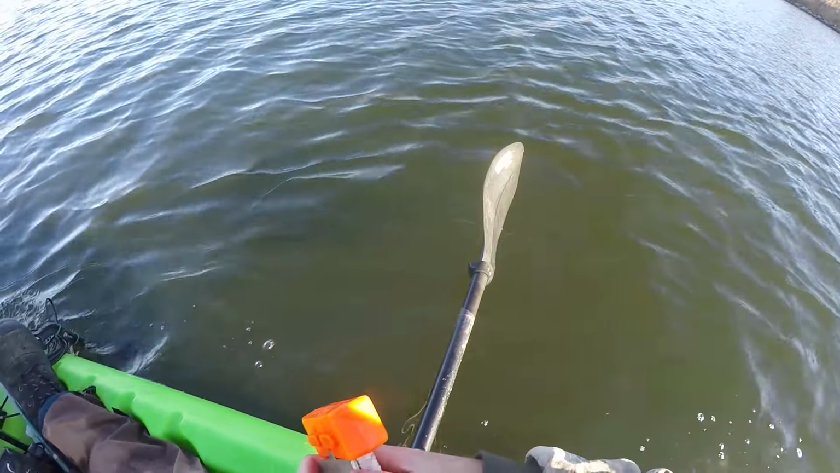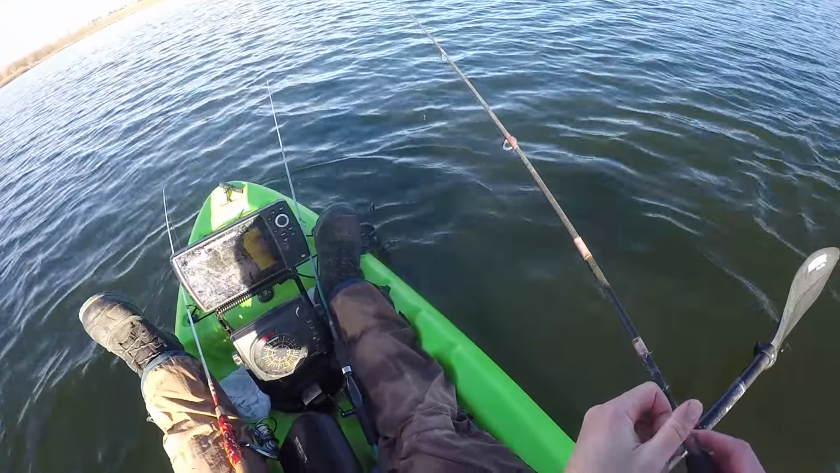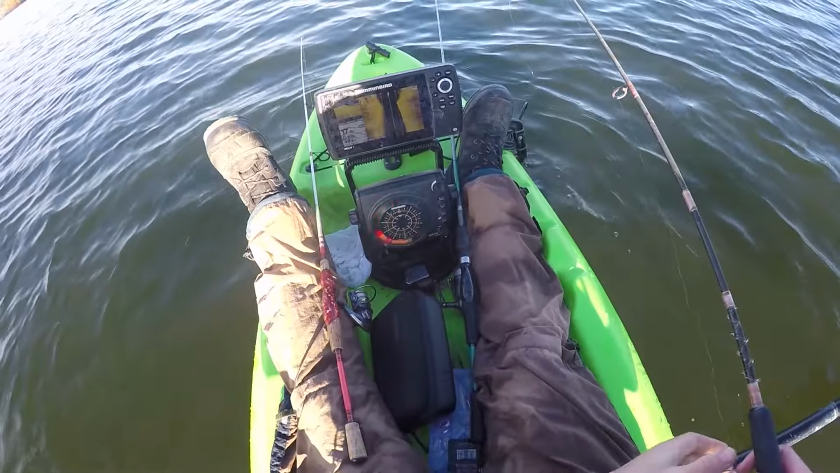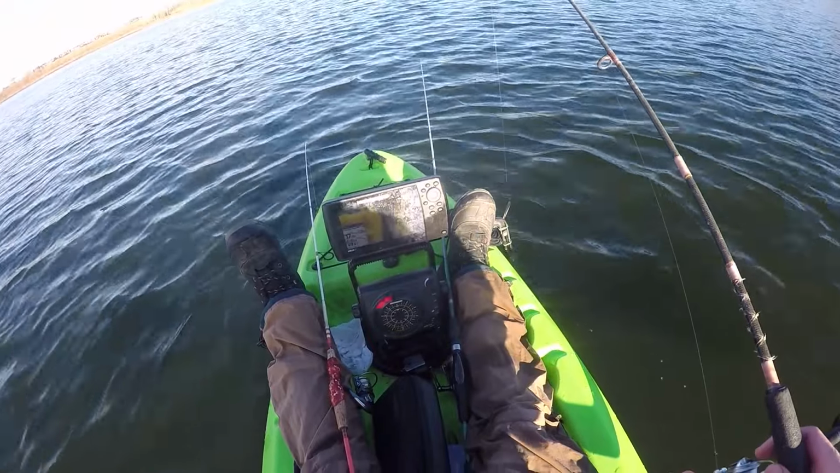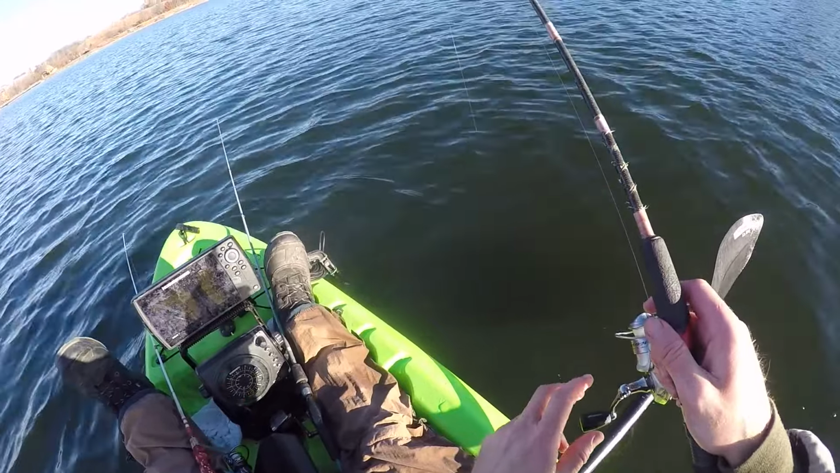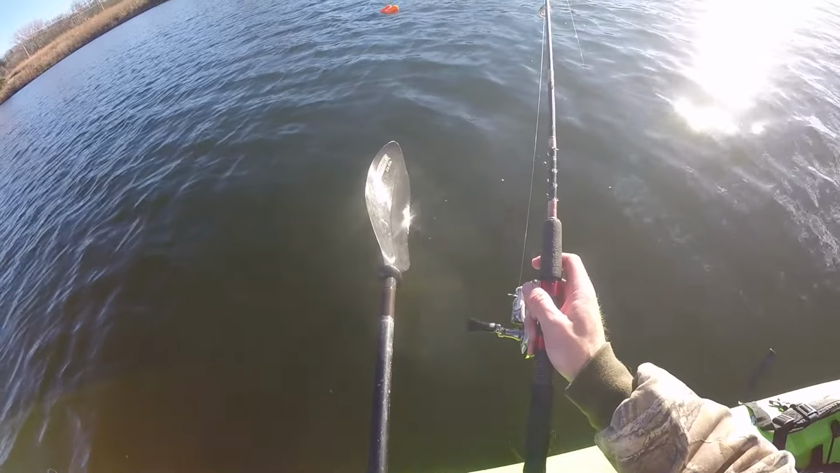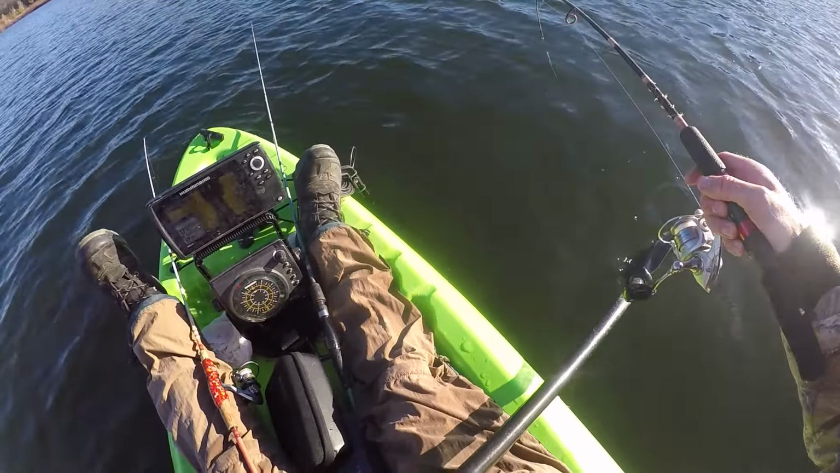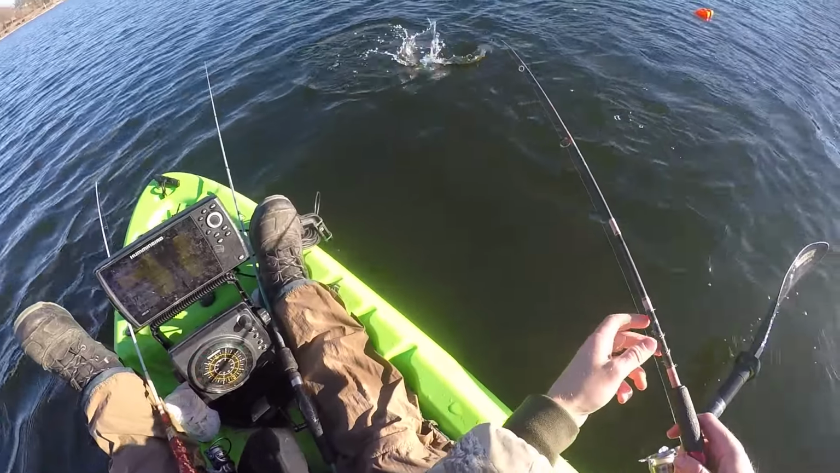I have to throw a buoy here. Gotta mark this because that was good. That was a good crappie right there. There we go. There's another good crappie. It's gotta be. Oh my gosh. That's a giant crappie. Yes. Woo woo. That is a gorgeous crappie.